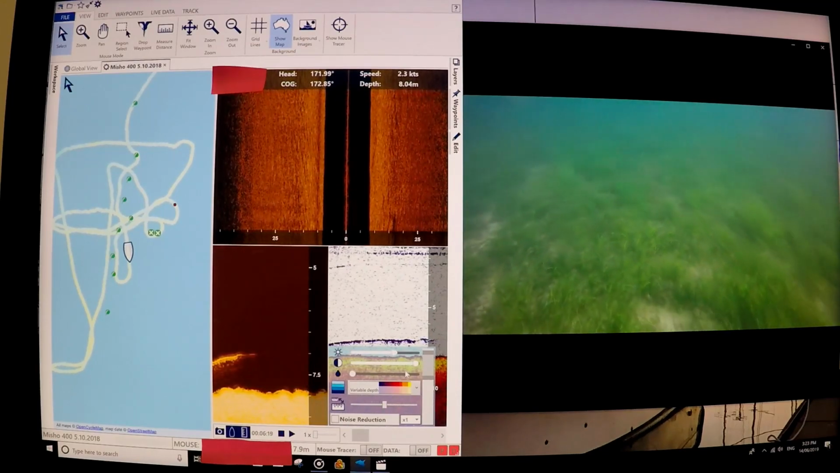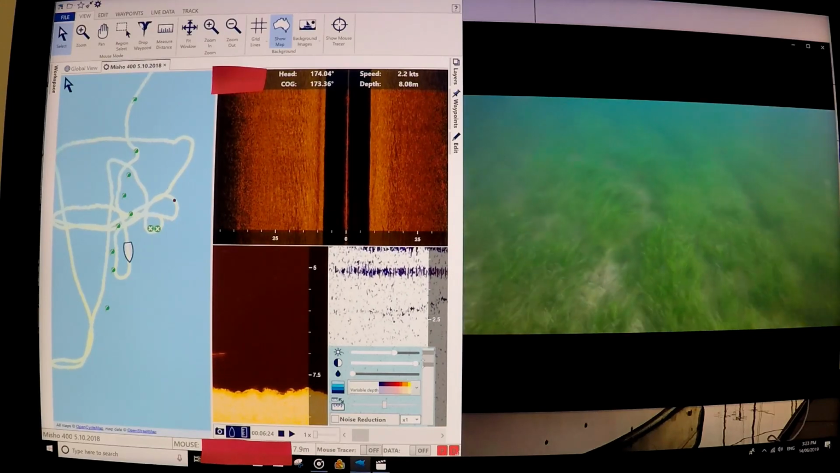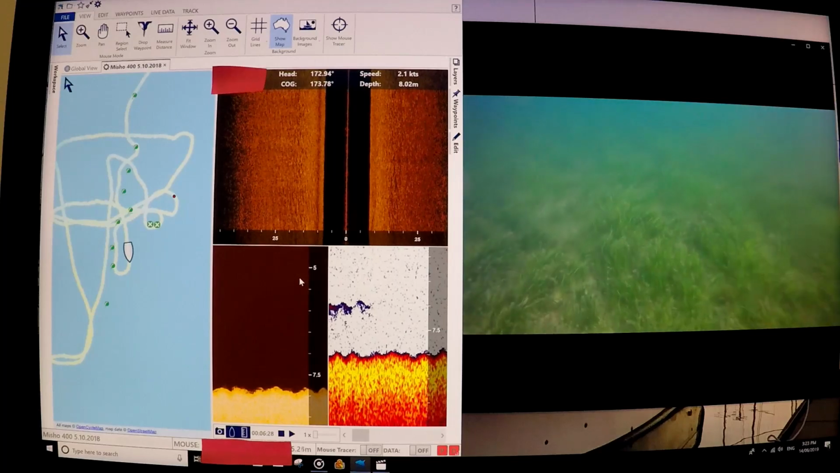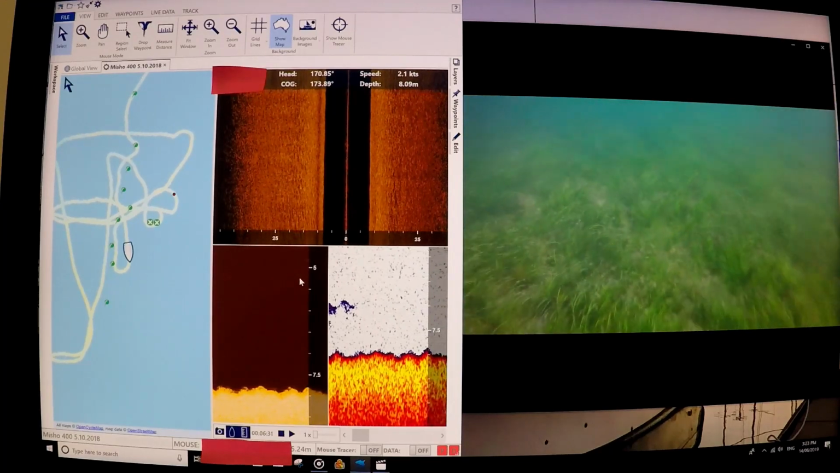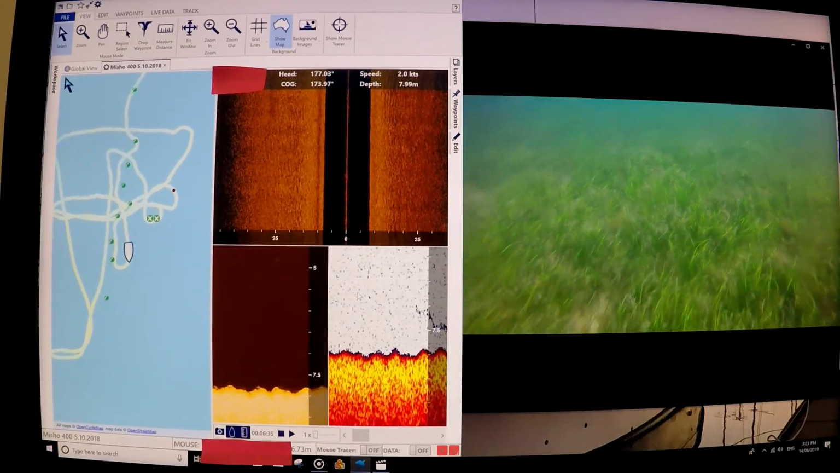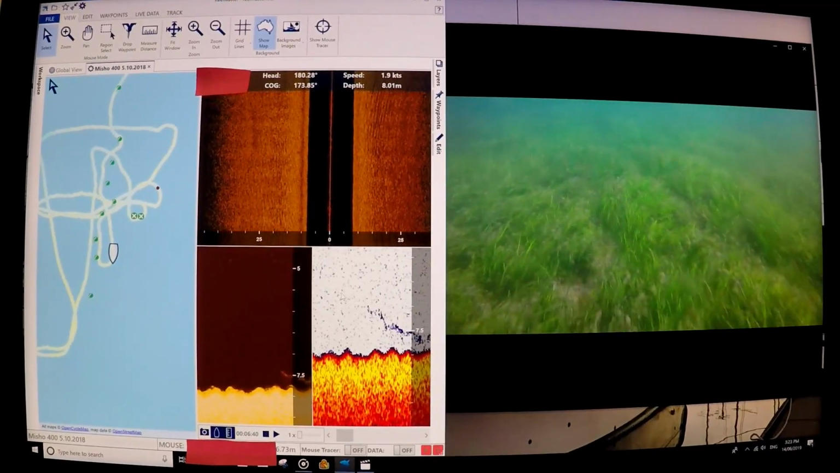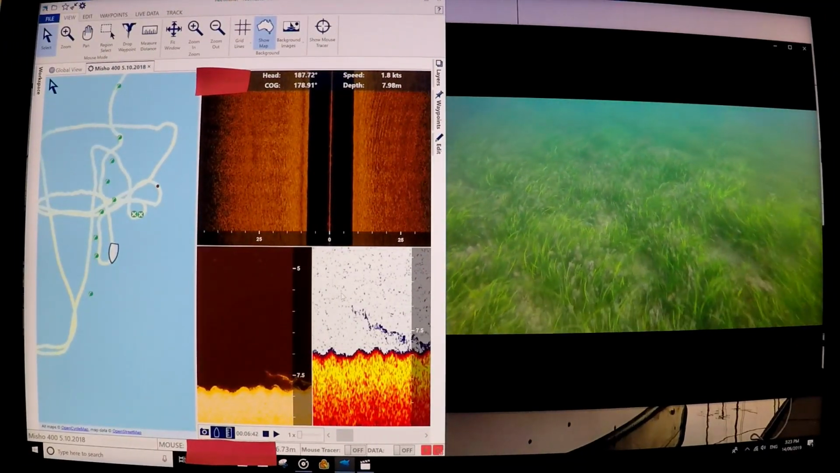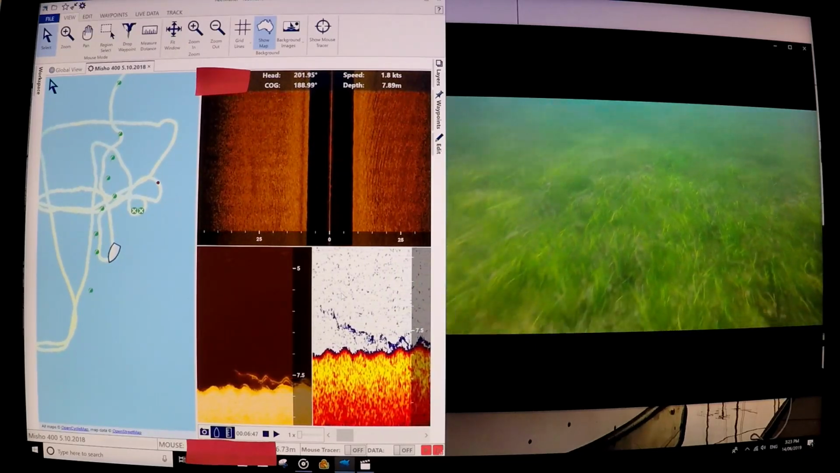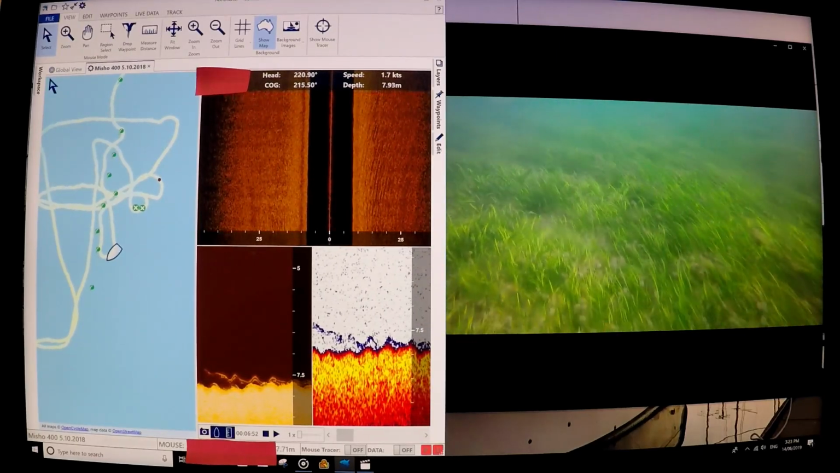See if I can change this. There we go. Get a better idea. You can do all sorts of stuff. Right, so we're just about to turn to starboard. You can see I'm getting nice and close to the bottom here.